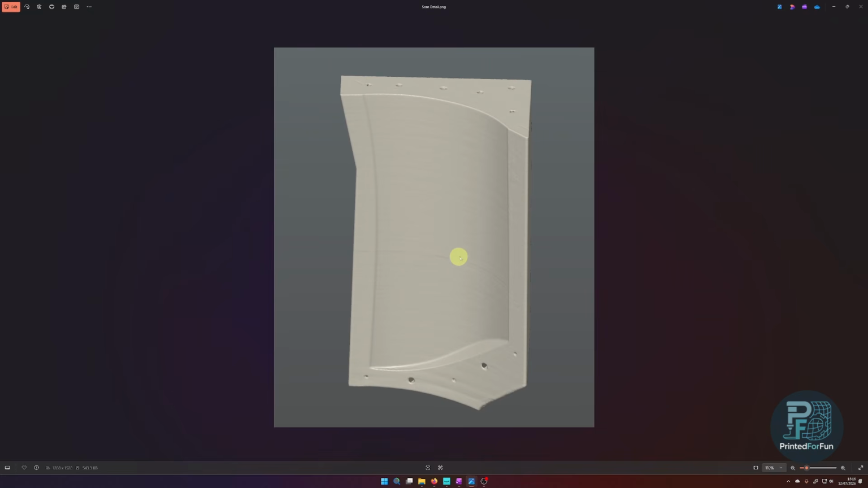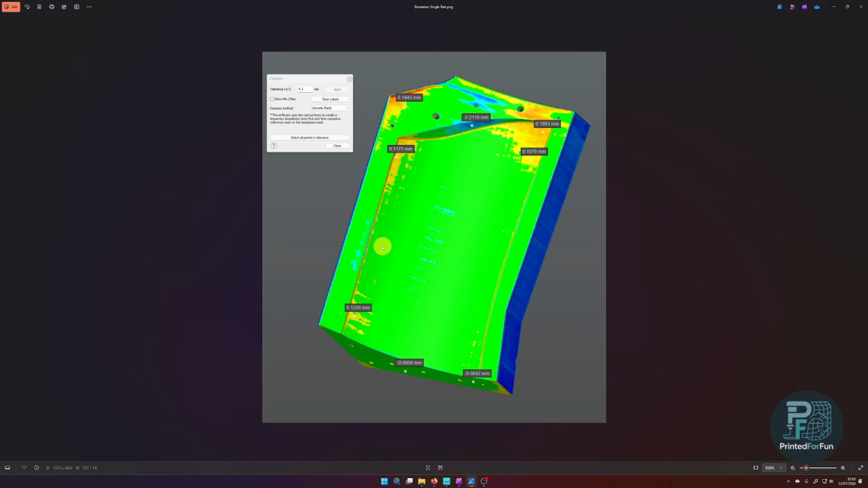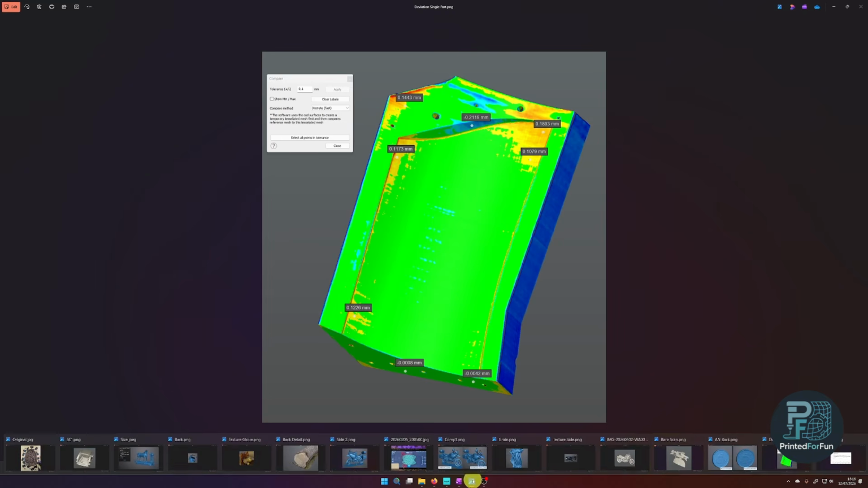You even see here, there was a filament run out and it changed the spools. So one layer was missing a very tiny bit, and it also captured this one. And here you can see the comparison to the CAD model, but this is not a real part.